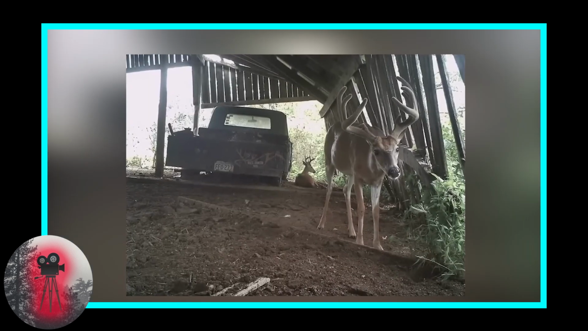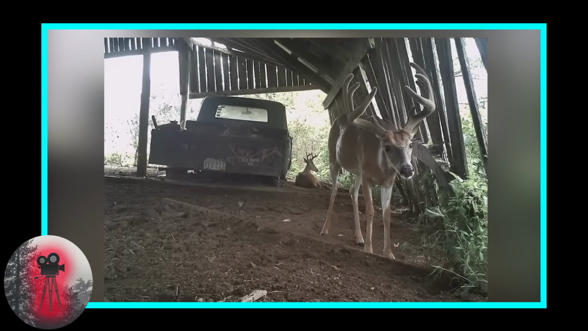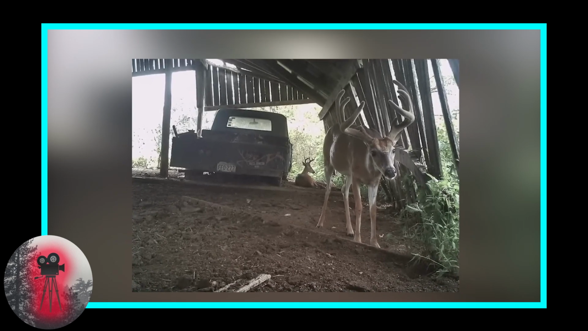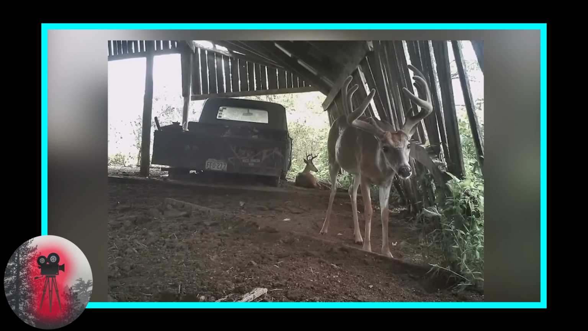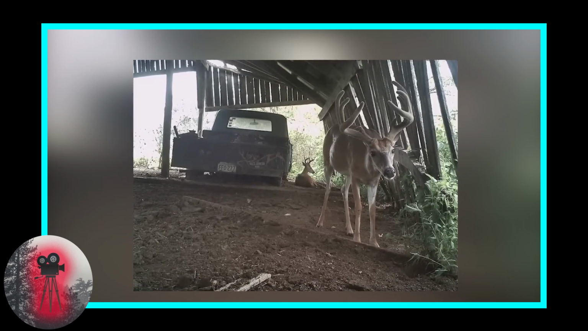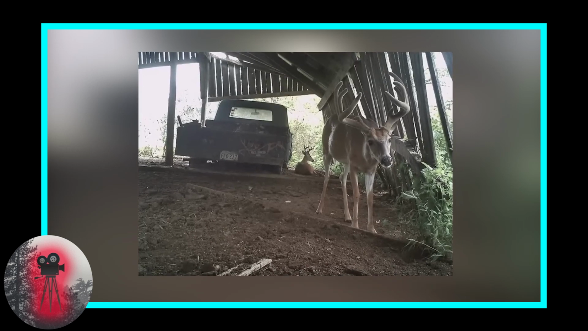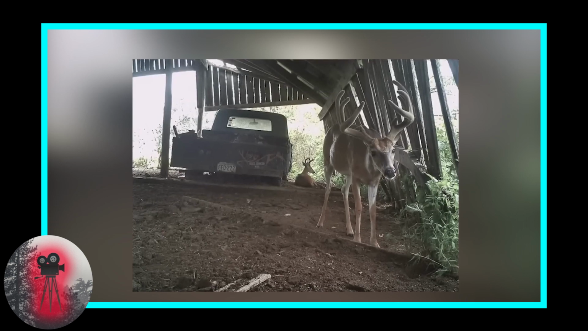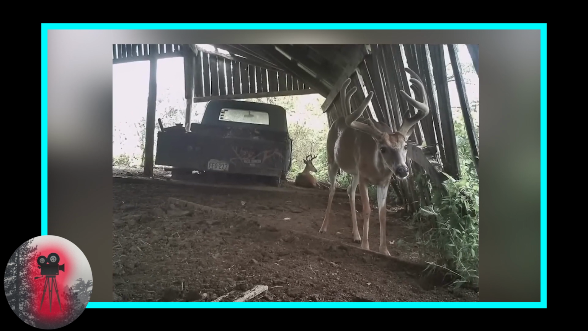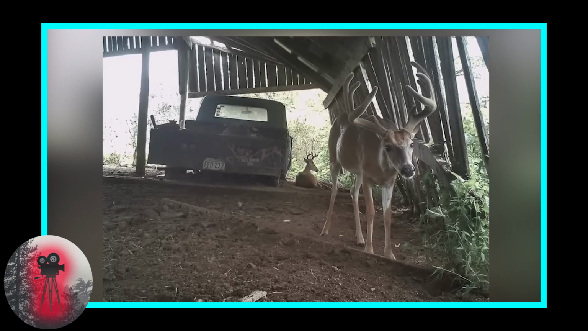As an add-on to the last photo, this next one is a cool one too. A man placed a camera in a dilapidated pole barn on the back of his property. He noticed a family of deer would come and bed down in there, and as you can see, this one seems to have noticed the camera, while the other one seems to have taken a liking to the protection of the old truck. On another note, let me know in the comments if you can spot the third deer in this picture. I suspect some will find it easily, but some not so much.